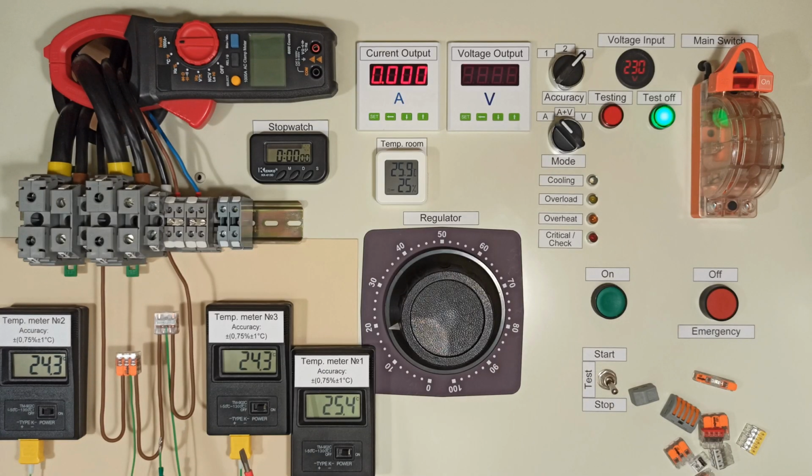The test circuit is connected to the terminals of the output number 3. Two Wagos are connected in series with 2.5 mm squared wire. The left Wago is positioned with its front side. The right Wago is positioned with its back side visible, showing the contact plate.